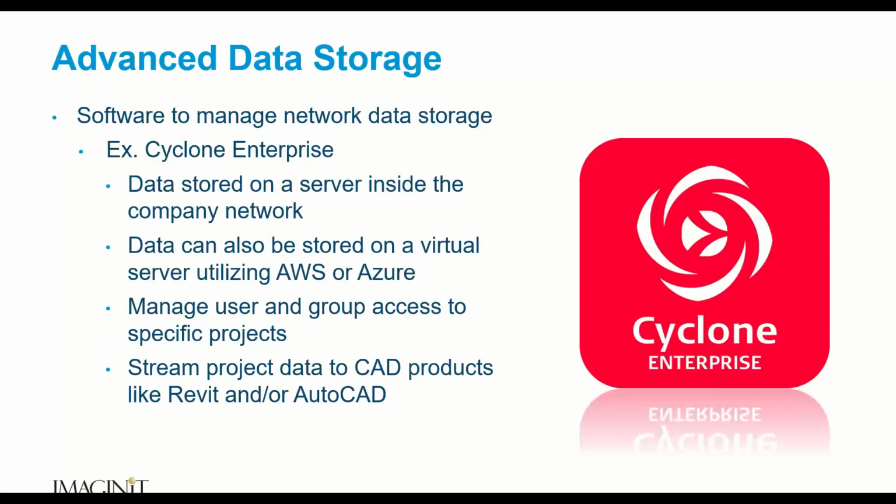All right, software to manage network data storage. One of the examples of this is Cyclone Enterprise that Leica puts out. Data stored on a server inside the company network, no problem. We can go ahead and use that data inside the network. If we want to share it with people outside, well, we have a couple options. We could